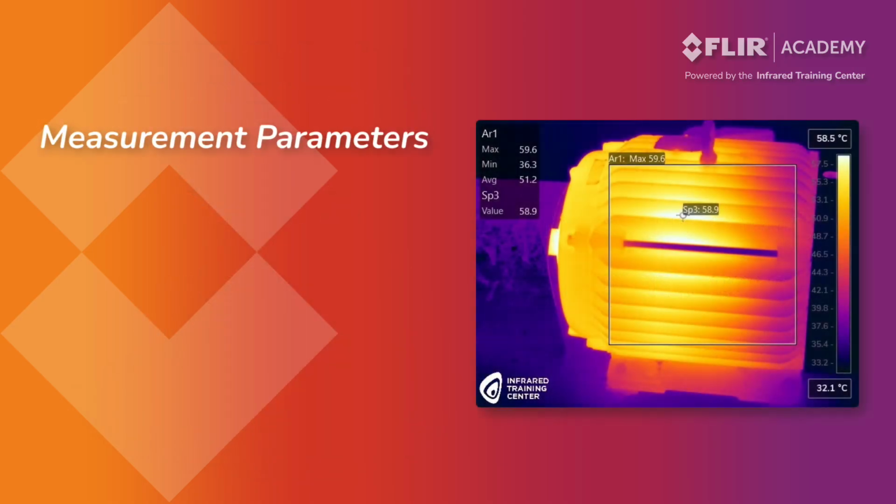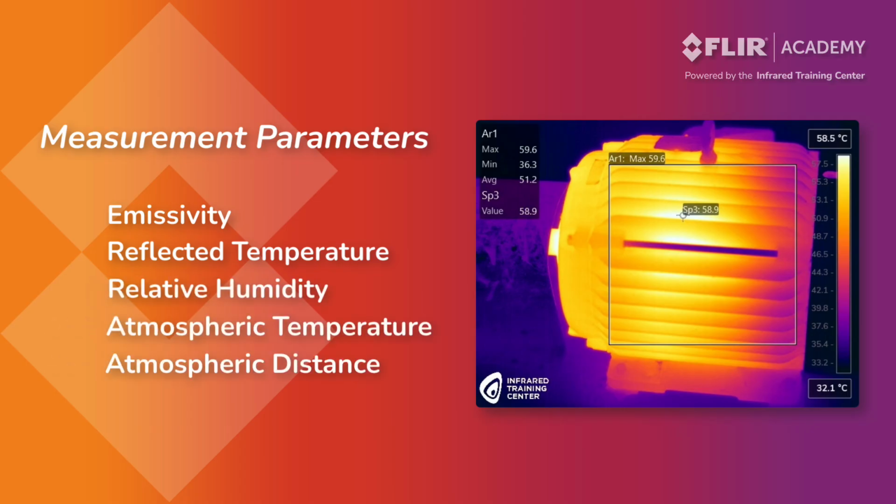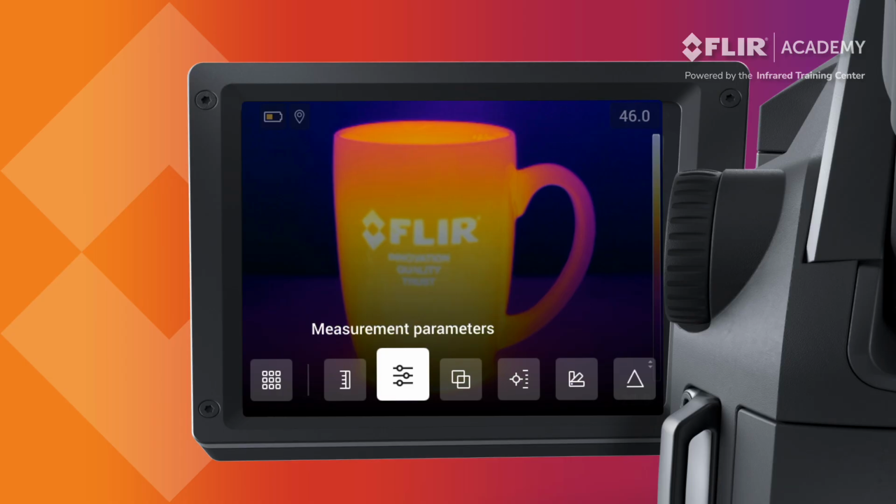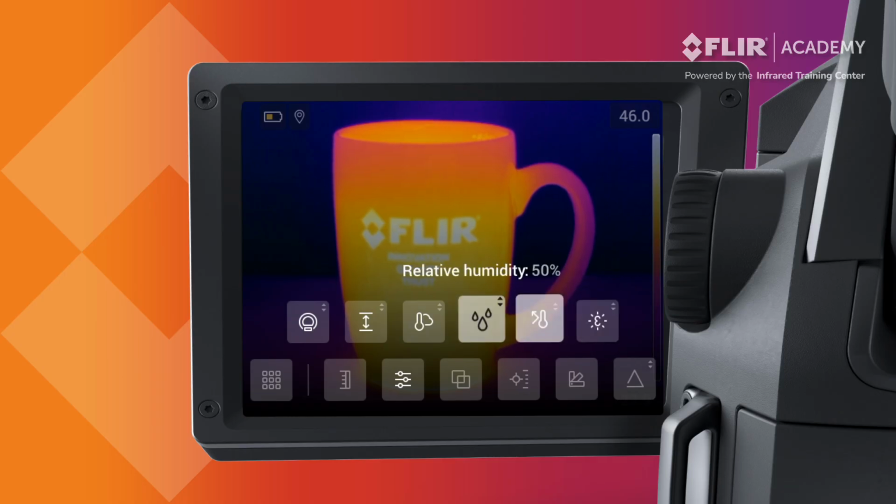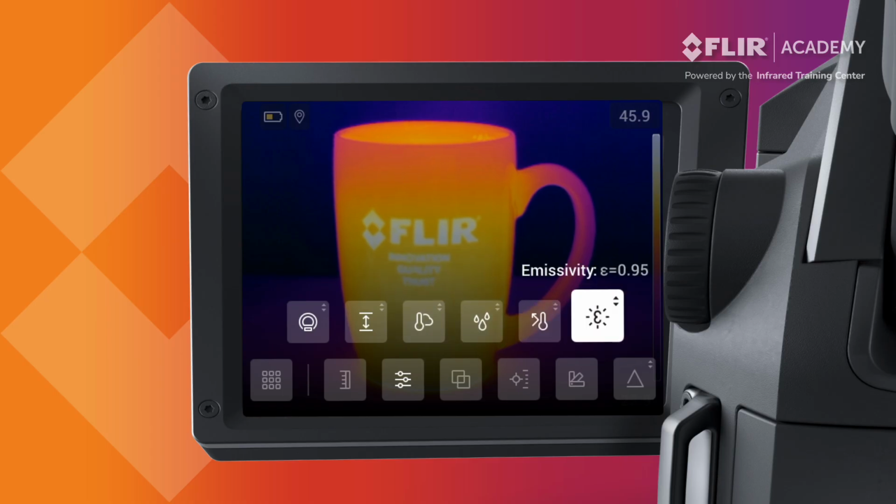When using measurement tools, you also need to adjust the values for measurement parameters. These settings affect accuracy and must be set correctly when measuring temperatures. Navigate to the main menu and select Measurement Parameters. Here you can adjust the values for emissivity, reflected temperature, relative humidity, air temperature, and atmospheric distance. All 5 have an impact on temperature accuracy, with emissivity and reflected temperature being the most important.